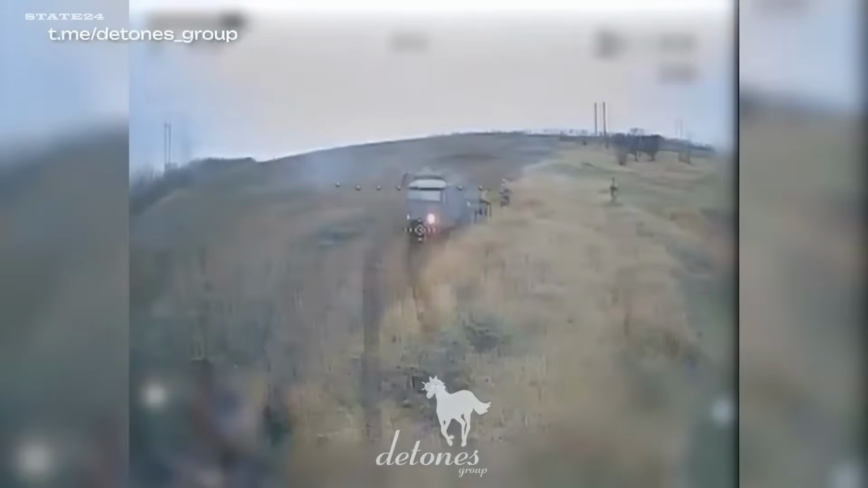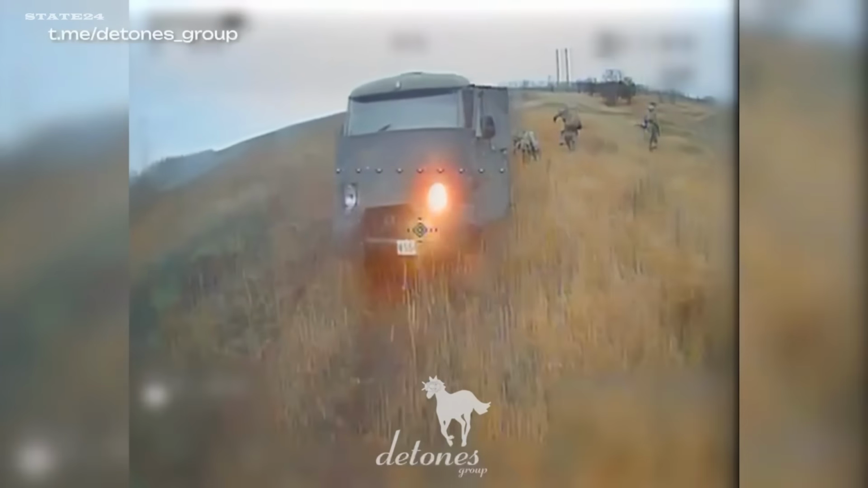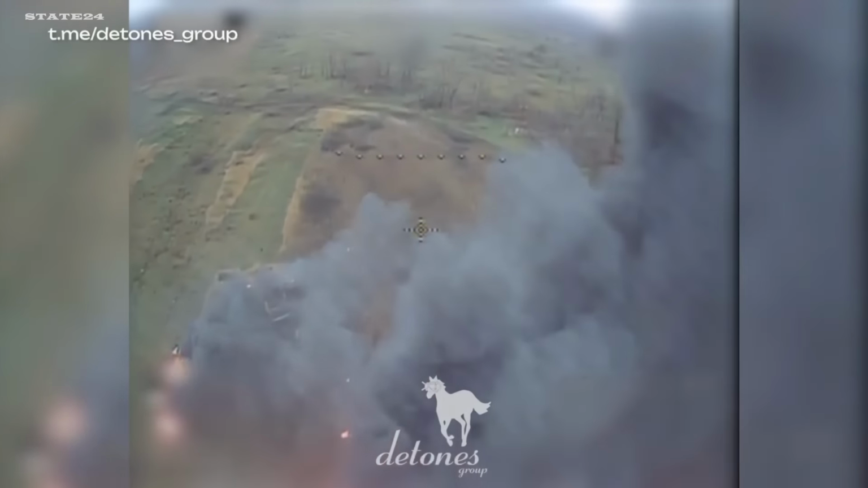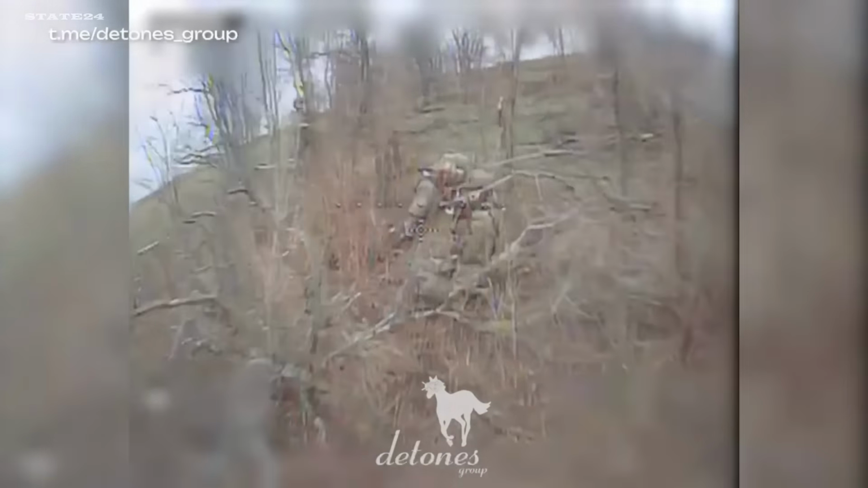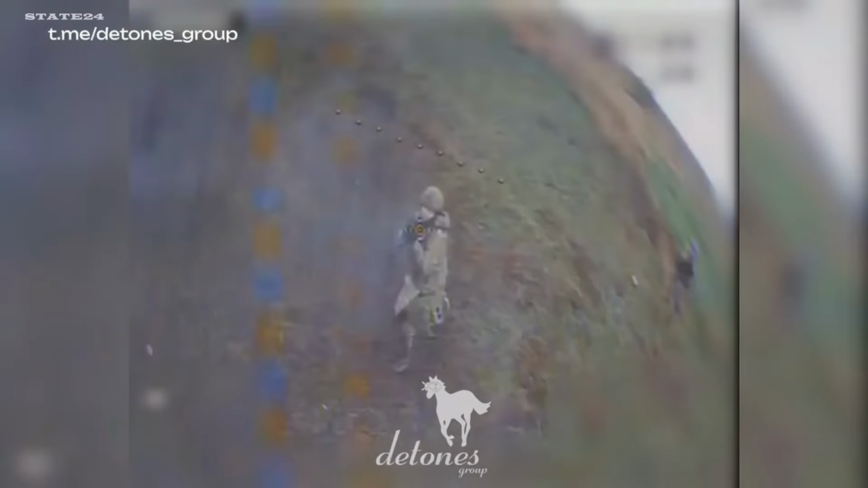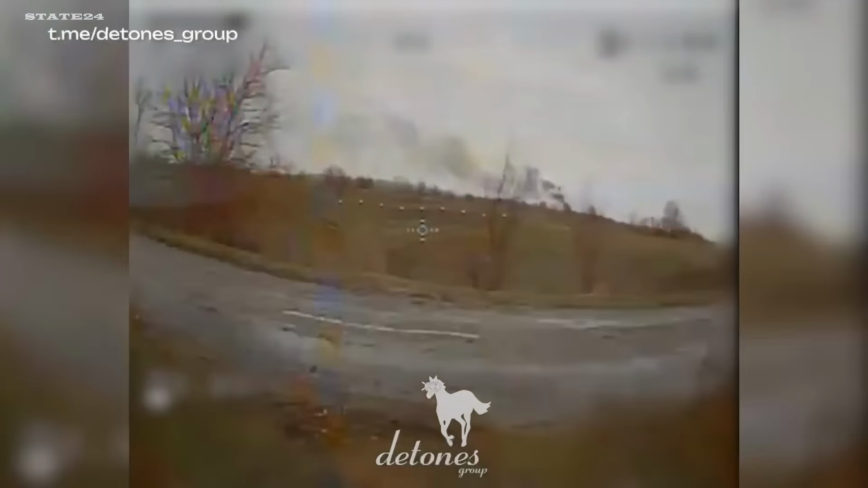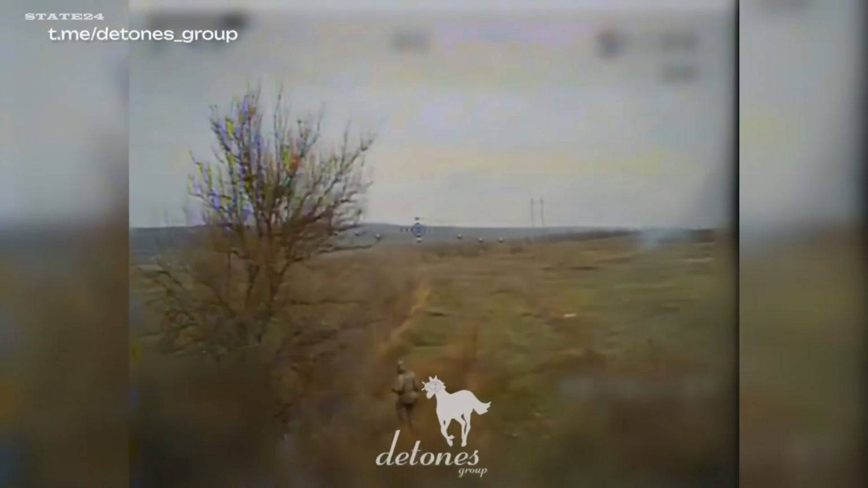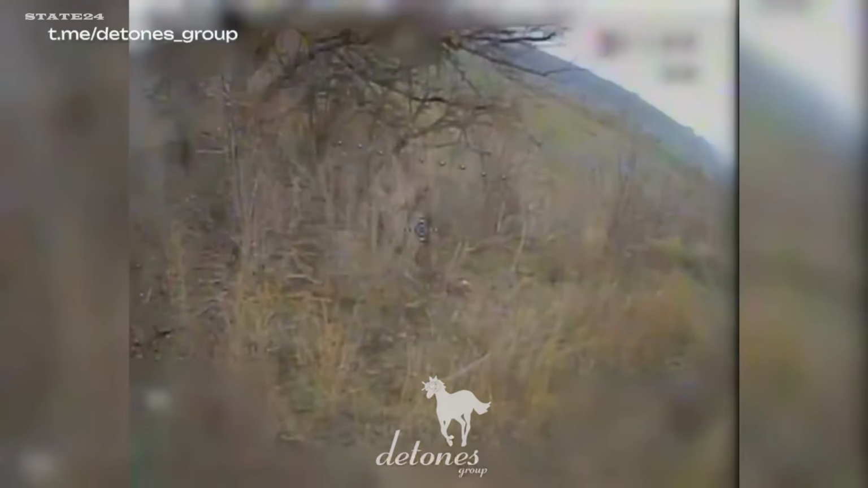A group of Russian soldiers approached Ukrainian positions in northern Donetsk, preparing for an assault. The drones found them first. Their vehicles were disabled. Then the soldiers scattered, running in different directions. No plan, no cover, no defense. Unarmed, untrained, uncoordinated. One by one, they became targets. None of them made it back.